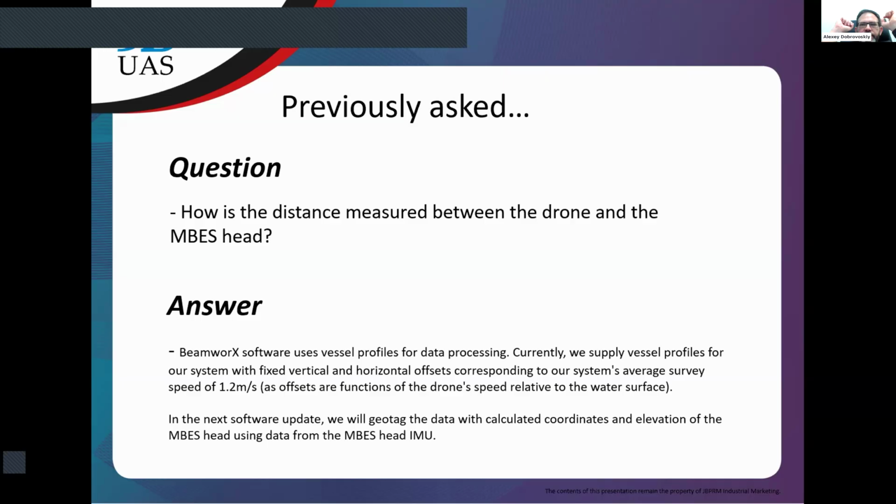But we are already testing a new software release which will geotag data using coordinates and elevation of the multi-beam head itself. We calculate in real time the real position of the multi-beam head using IMU data from the multi-beam head. So all of this will be done automatically, and when you process the data, you will need to use zero offsets.